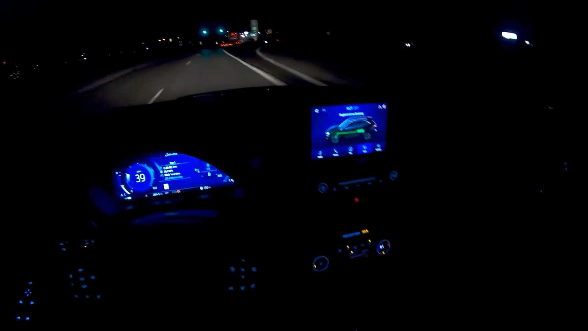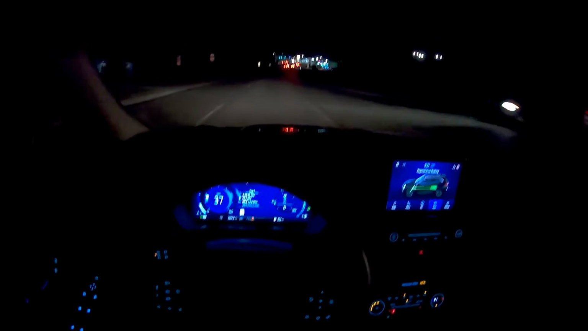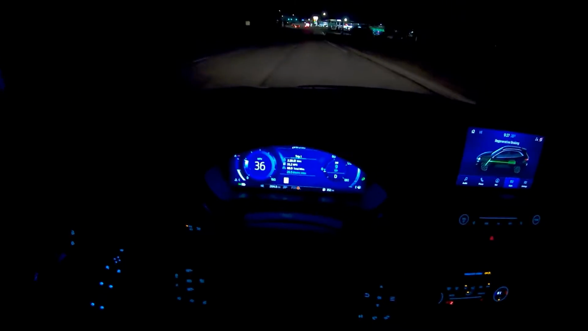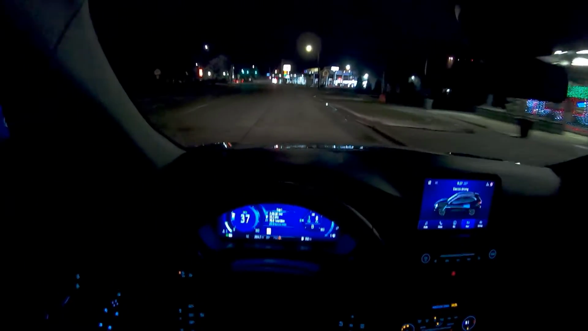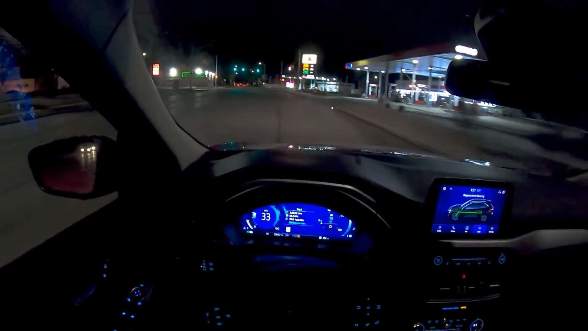Alright, so I'm going to run the heat a little high here, and I'm going to see if I can get the engine down into cold. Right now, it's right in the middle on the thermometer there. But we're going to run electric only for as long as possible, at about 35 to 40 miles per hour, and see if we can get that engine cold.